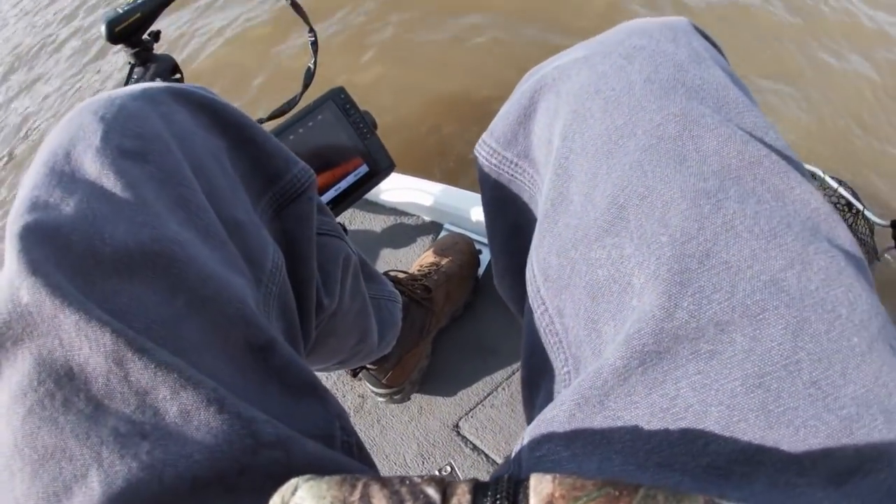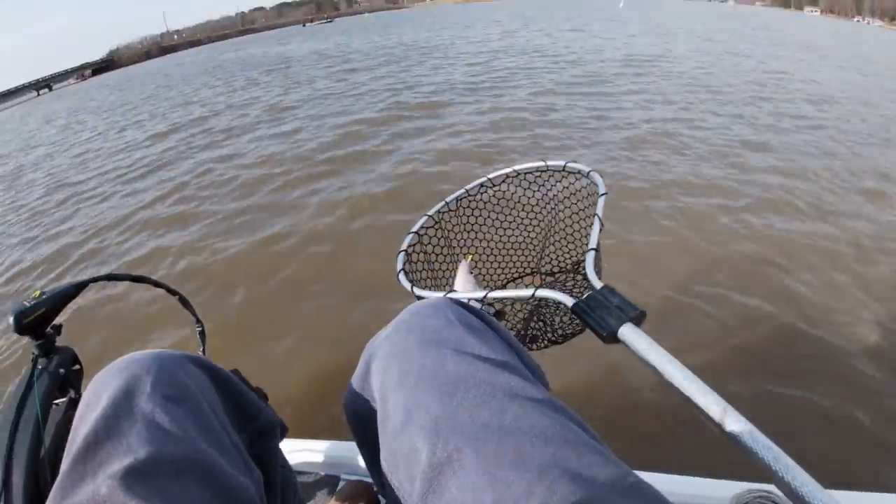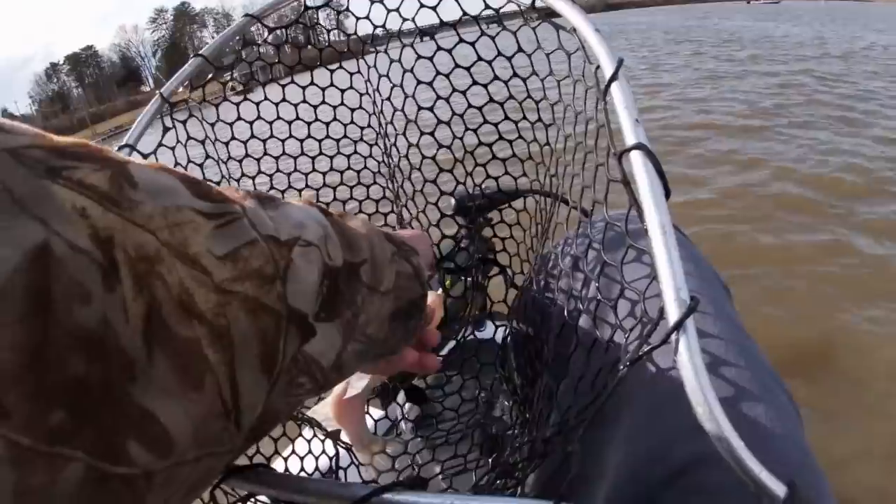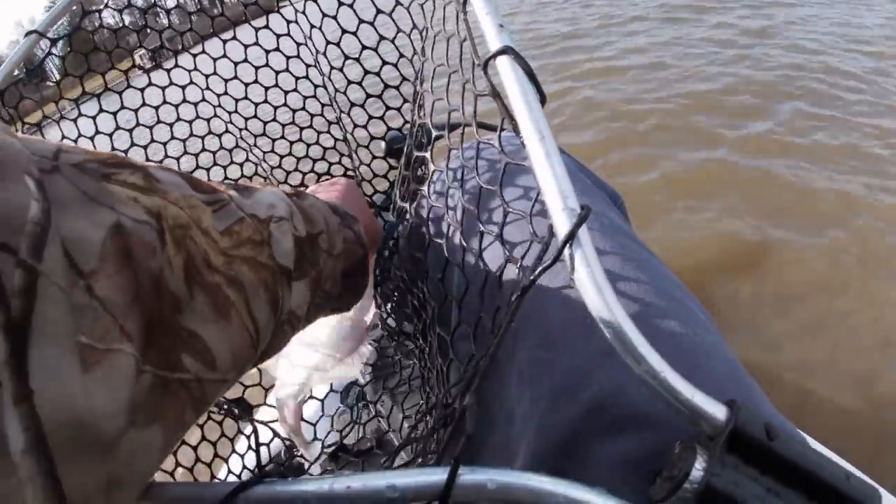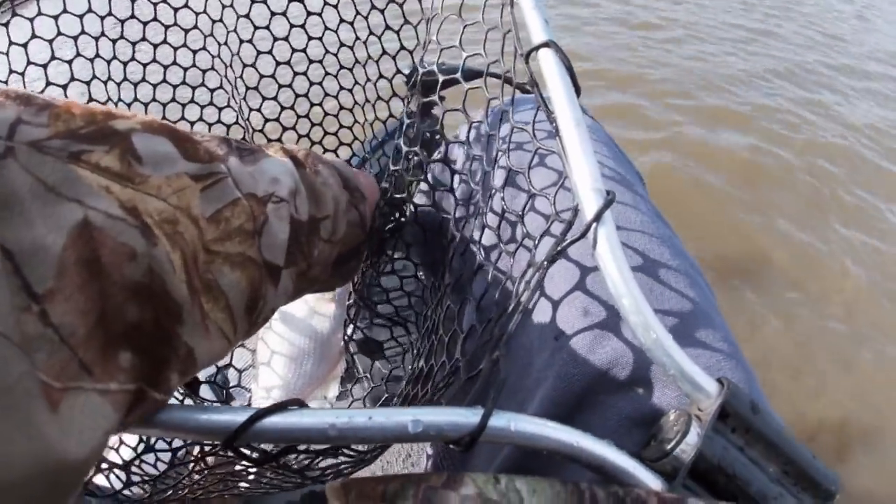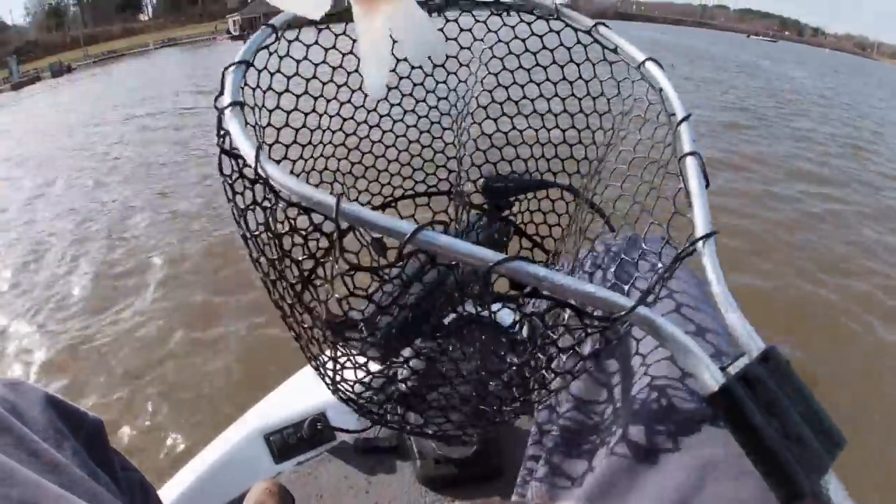Look at that. Oh boy, I missed him. Yeah, now that is a crappie. That's a slab daddy right there, y'all. Good gracious. Good gracious, look what that boy done found. Somebody wake up Bubba, because he ain't seen nothing like this before.